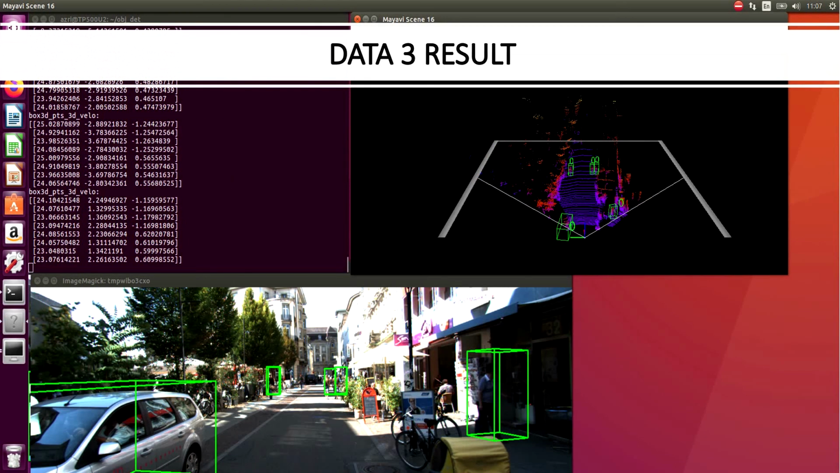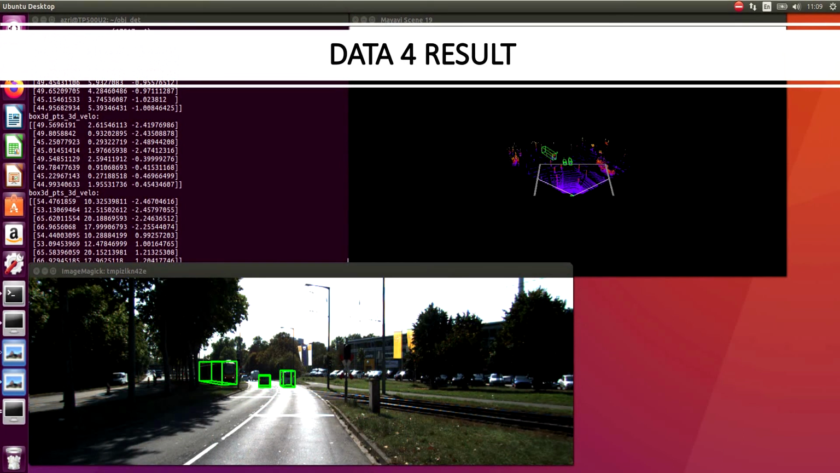Data 3 result shows the detection of both pedestrian and vehicle for the YOLO V2 algorithm. 5 out of 7 objects were detected by the YOLO V2 algorithm, constituting 71.43% accuracy. However, the result of SSD was not as good as YOLO V2. As seen in data 4, only 4 out of 7 objects were detected by the SSD algorithm, constituting 57.14% accuracy. This result concludes that YOLO V2 performed better than the SSD algorithm.